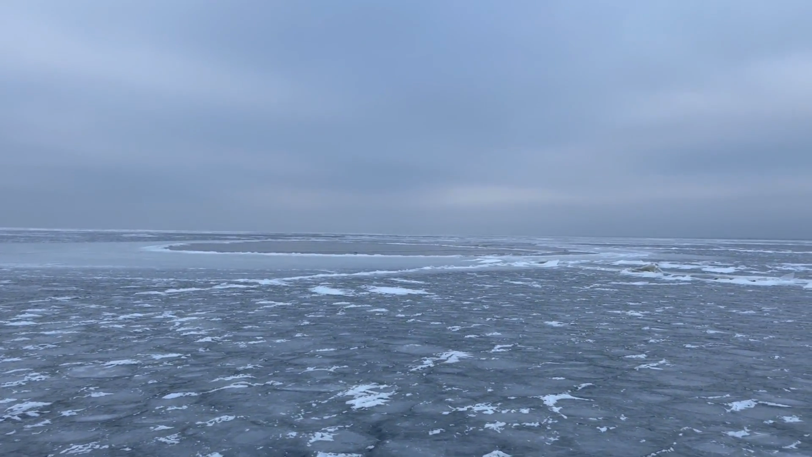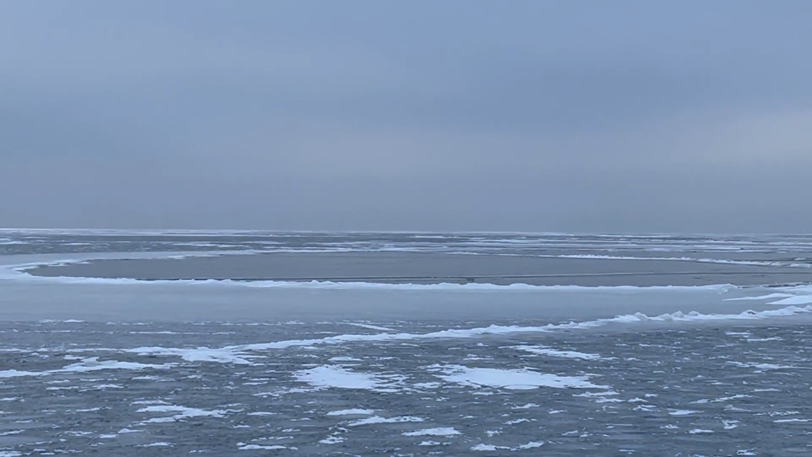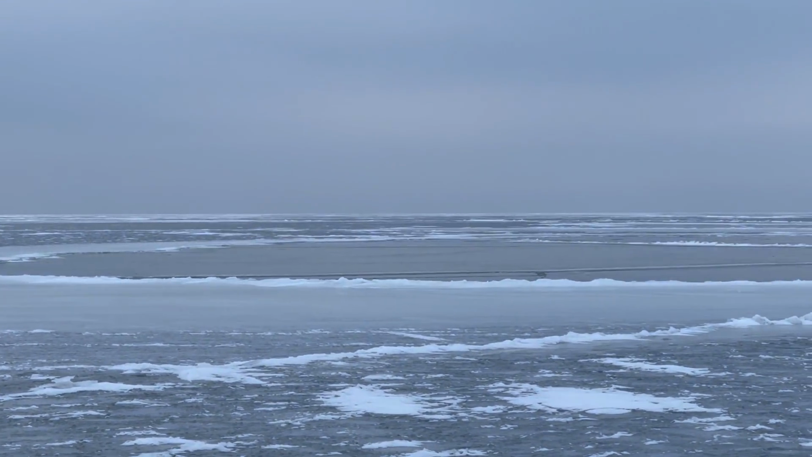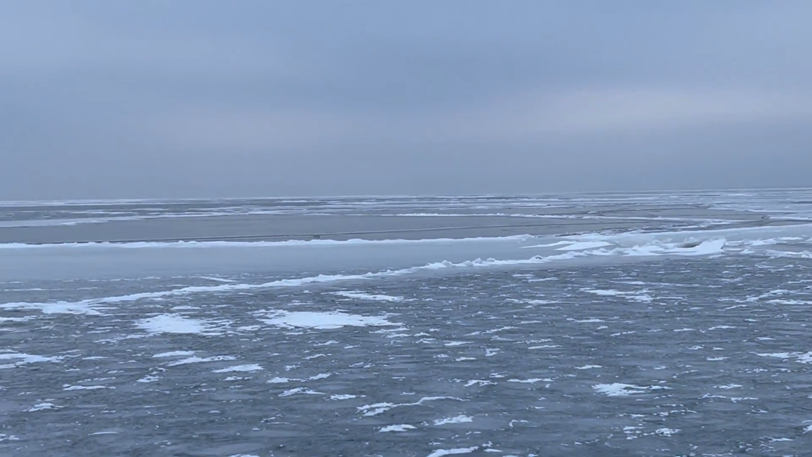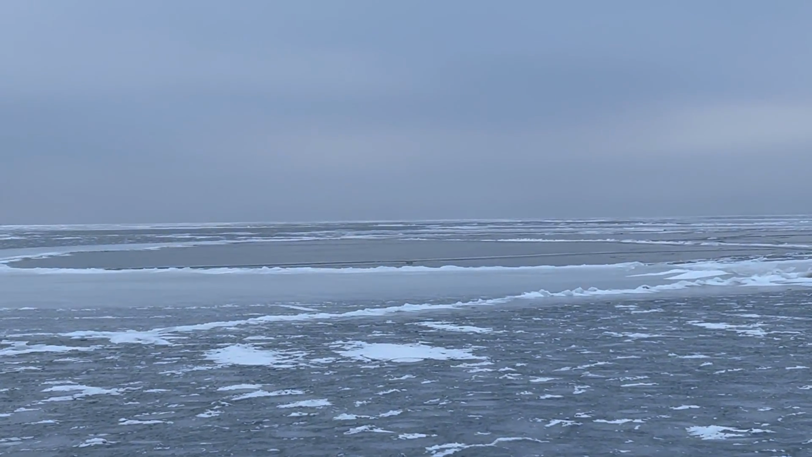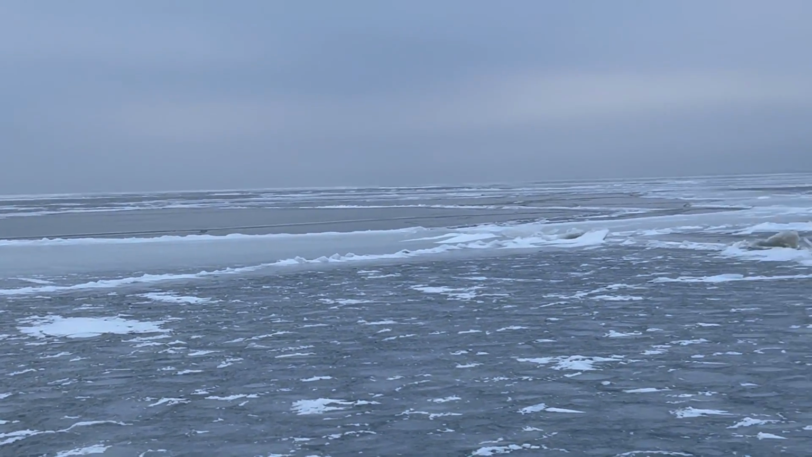On the move here. Ice is a little sketchy, and that right there, my friends, is not open water, but that's what's called a pothole. So that was open. We have about 7 inches here, maybe 6. Those potholes are 2 to 3, and they're very scary to walk across. So I'm not going over there.